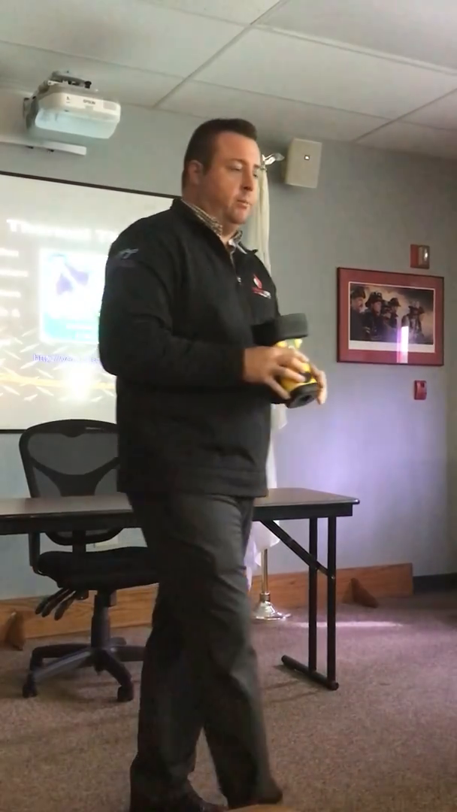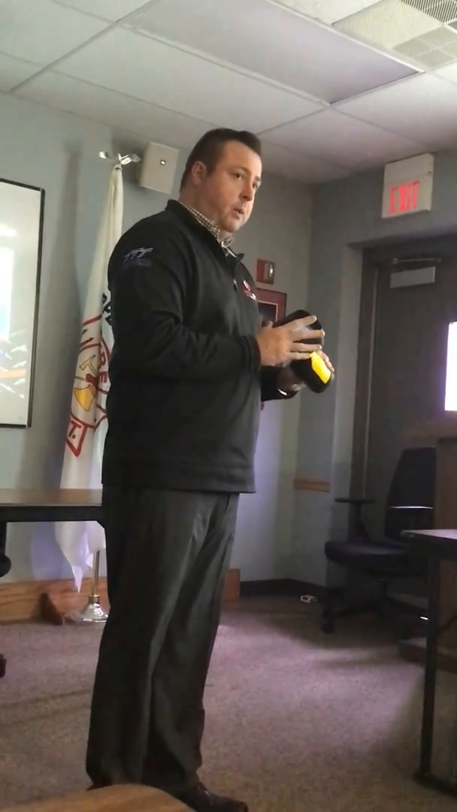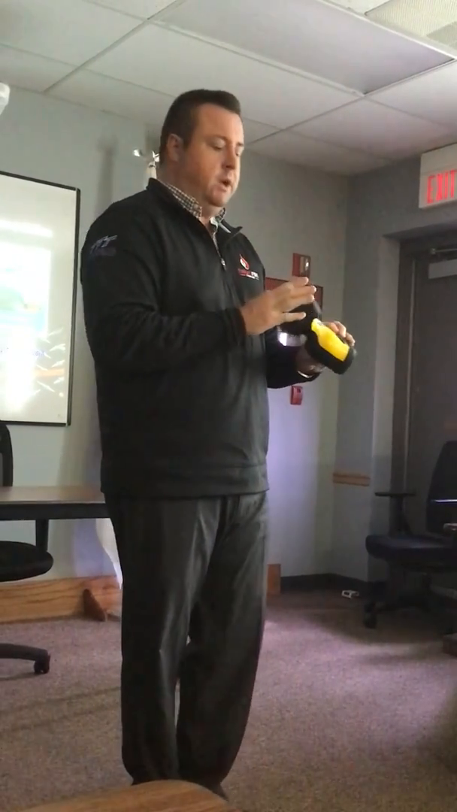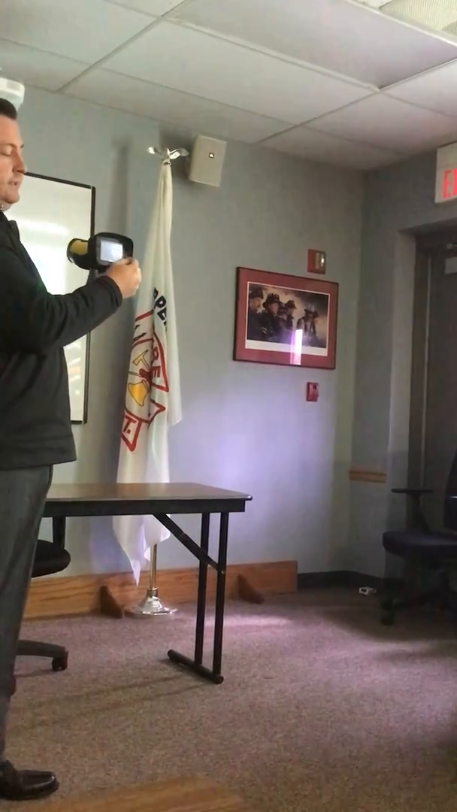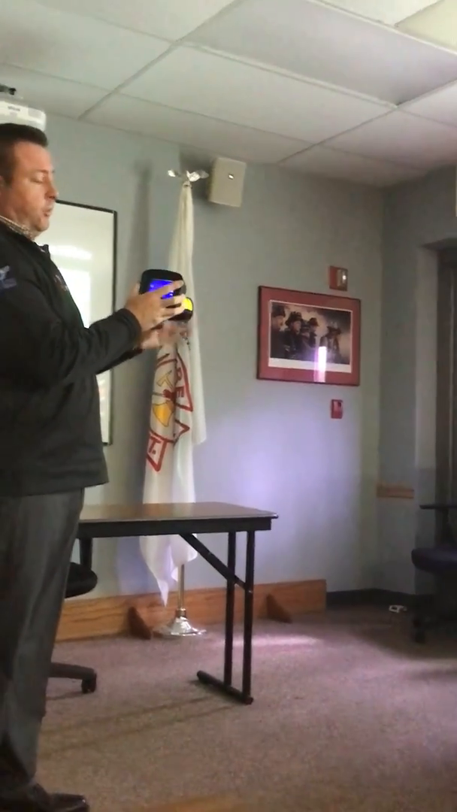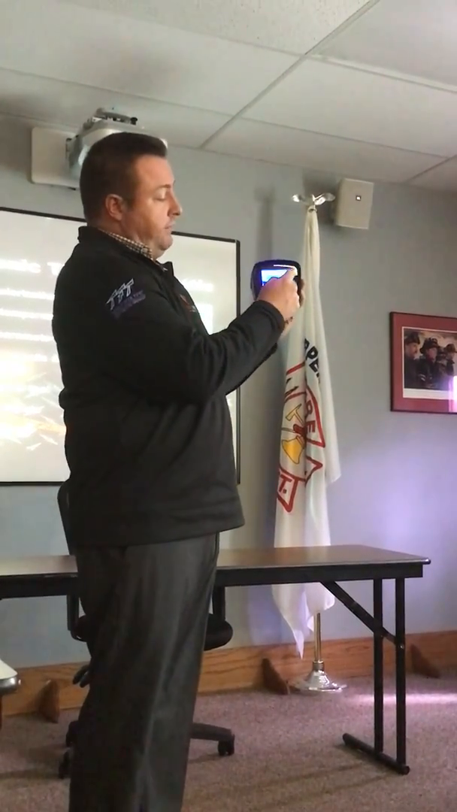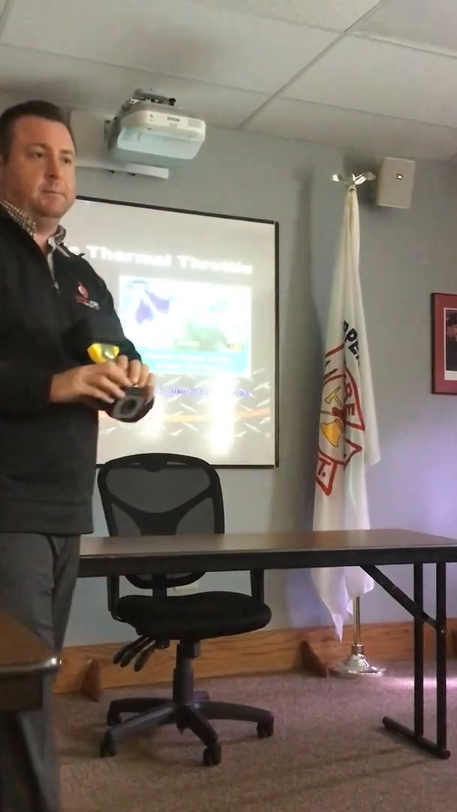To get out of thermal throttle mode, just double click both buttons at once. You get back in normal operating mode, or turn the imager off, turn it back on, it goes back into normal mode. So you'll know you're in normal mode because you'll have a colorization bar on the right side. When you go into thermal throttle mode, that disappears. You may or may not have blue colorization depending on where you last set it, but the color bar will go away, and then it'll say TT on here. That's how you know you're in thermal throttle mode. So just remember, thermal throttle mode: non-fire stuff, smells and bells, investigative type stuff.